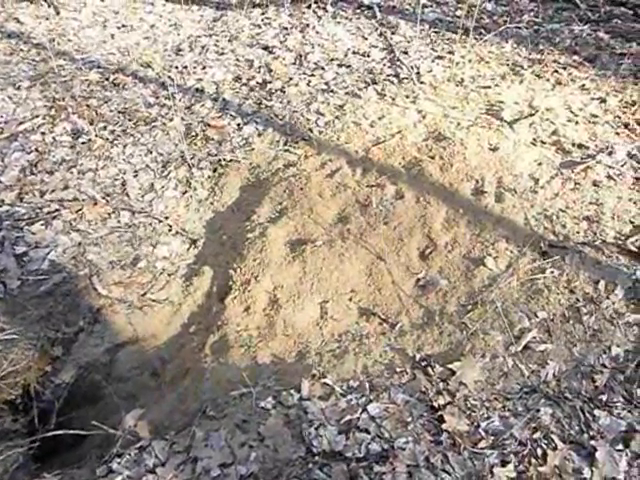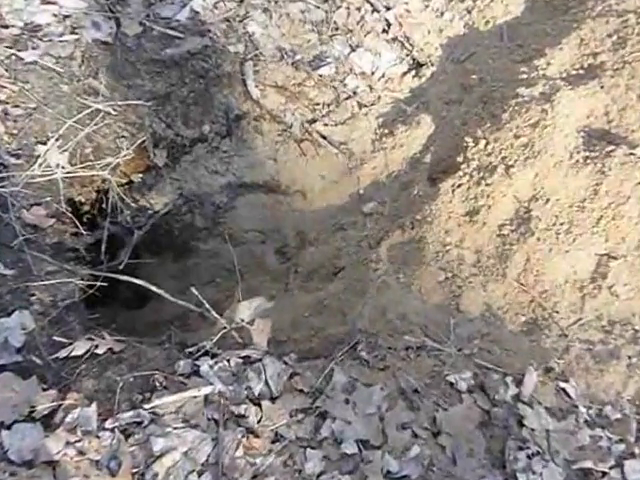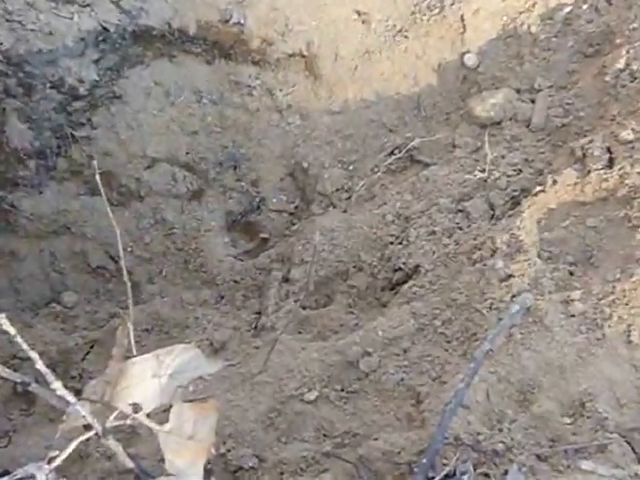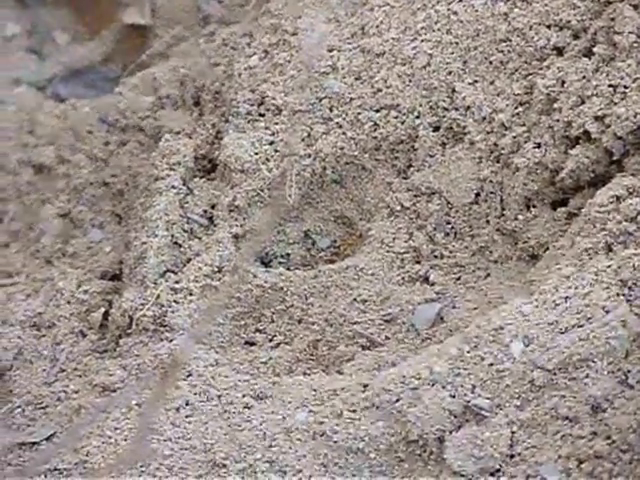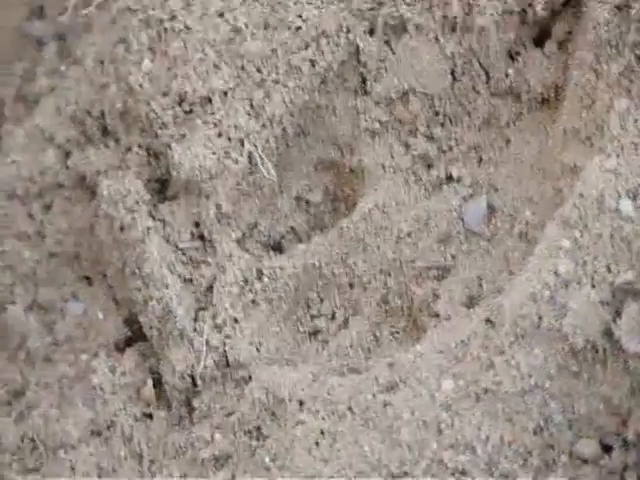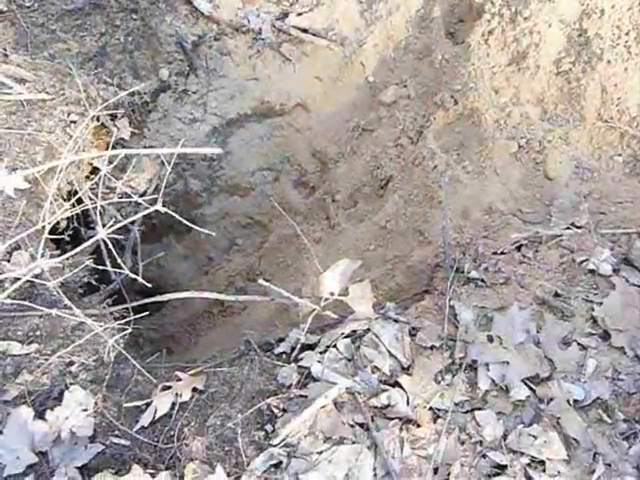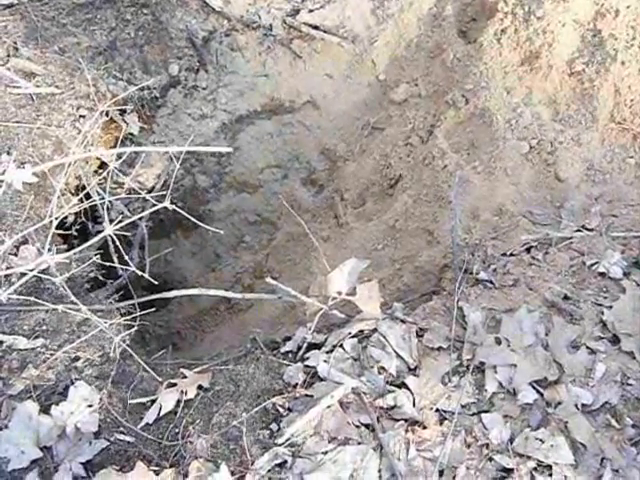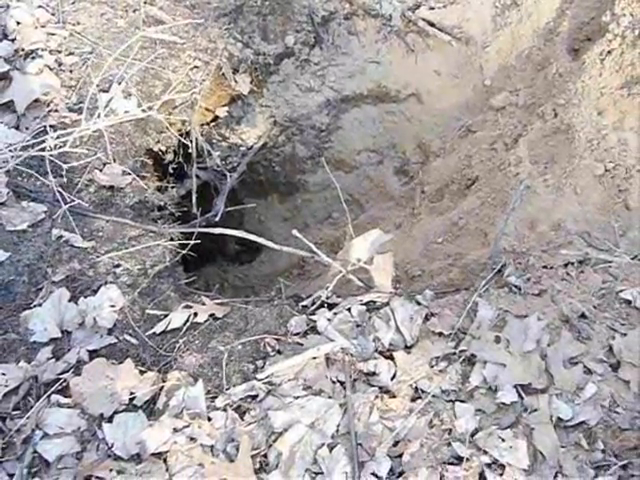There are some tracks around in here, but if we look real close here, there's a big old honkin' coyote track. So he might have been hunting something in that hole, or he might have been using it. And that hole's pretty big.